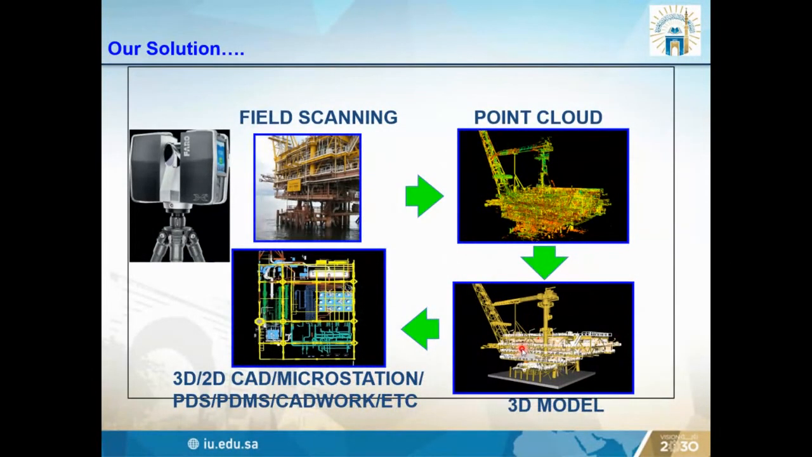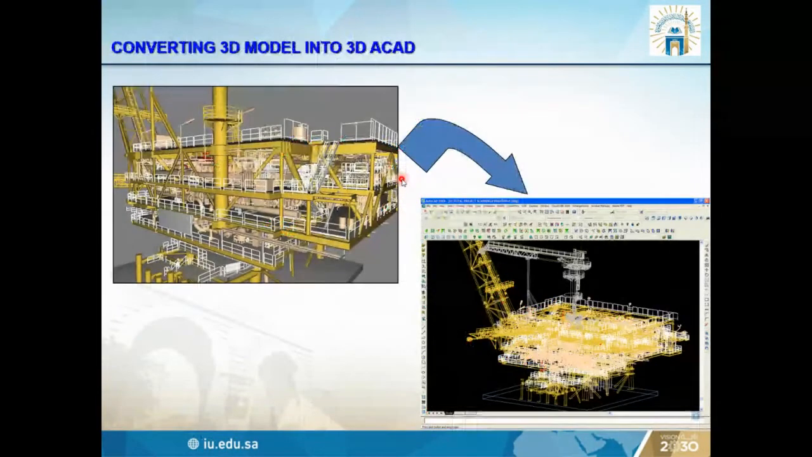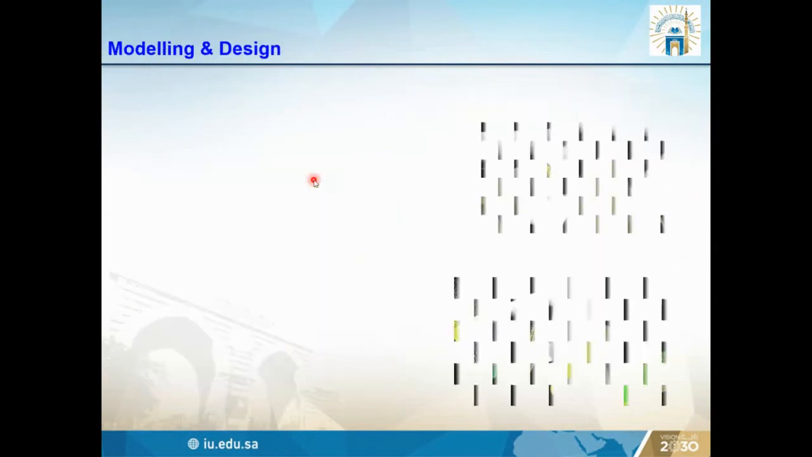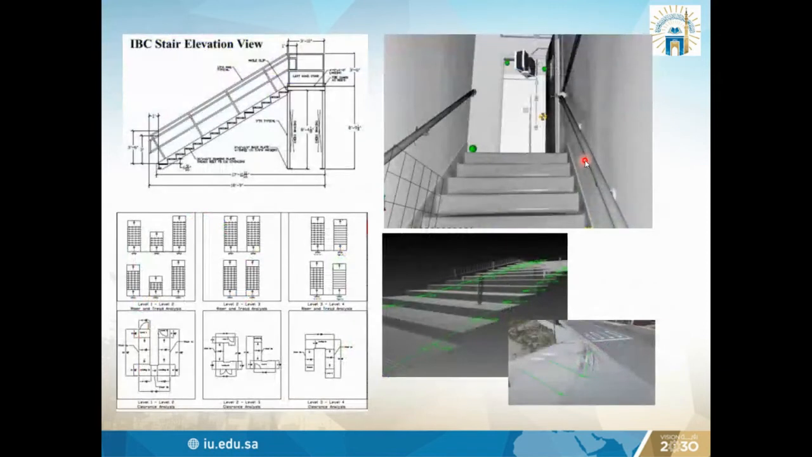From the point cloud, we make a 3D model, then from the 3D model, we make the real construction drawings and models. So this is showing the 5 scans together. We collect all the scans together, then we make the real model for the whole area. This is showing the conversion of the 3D model into drawings. And we can visualize everything inside the models. This is virtual, and we can also go inside the model and see every detail clearly.